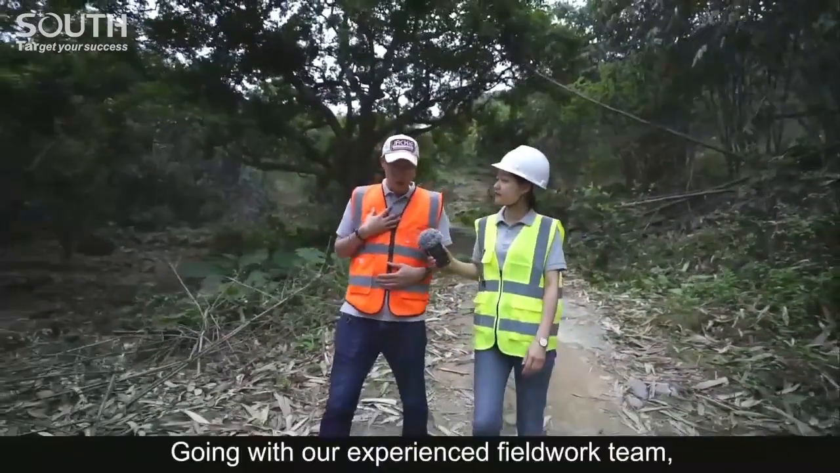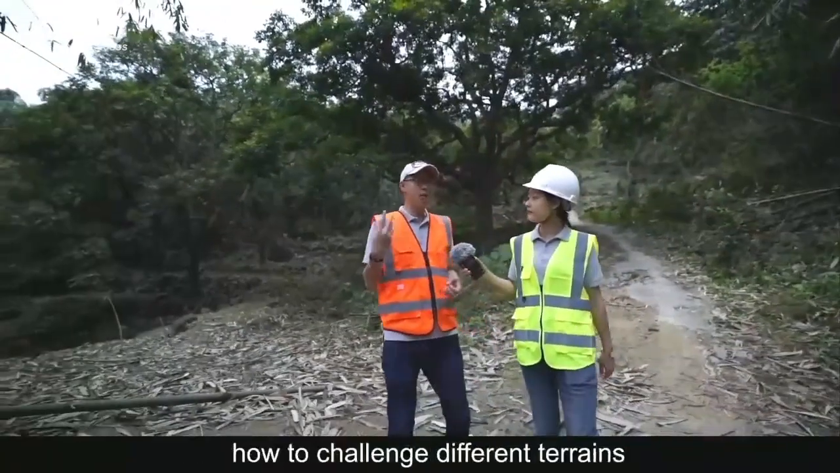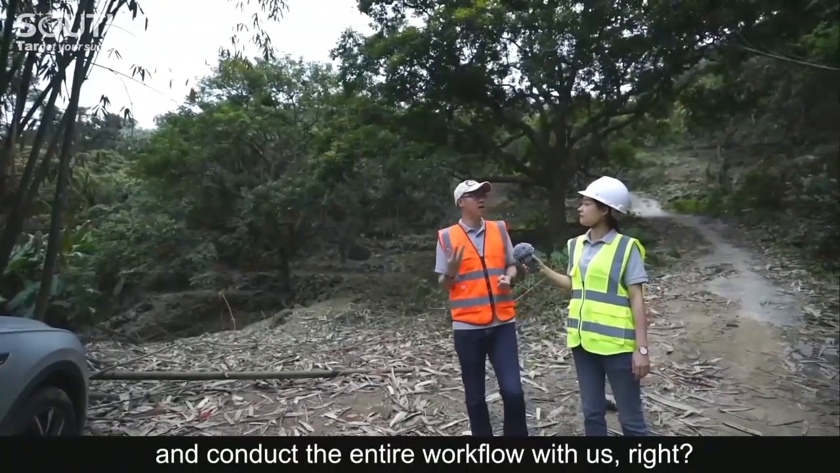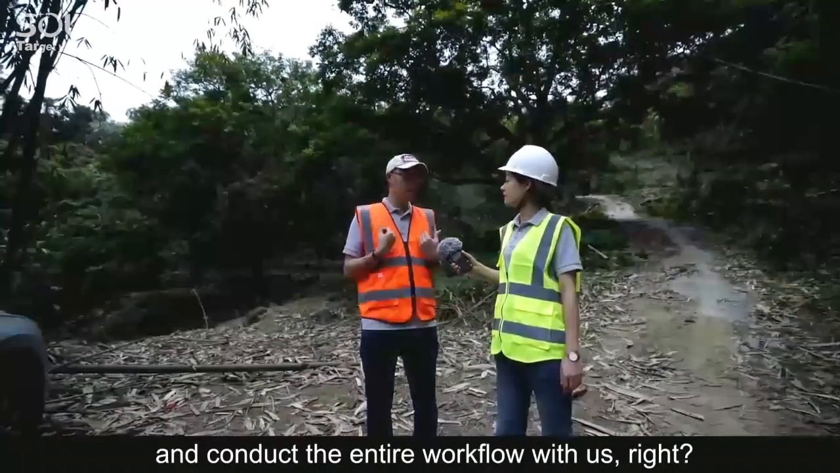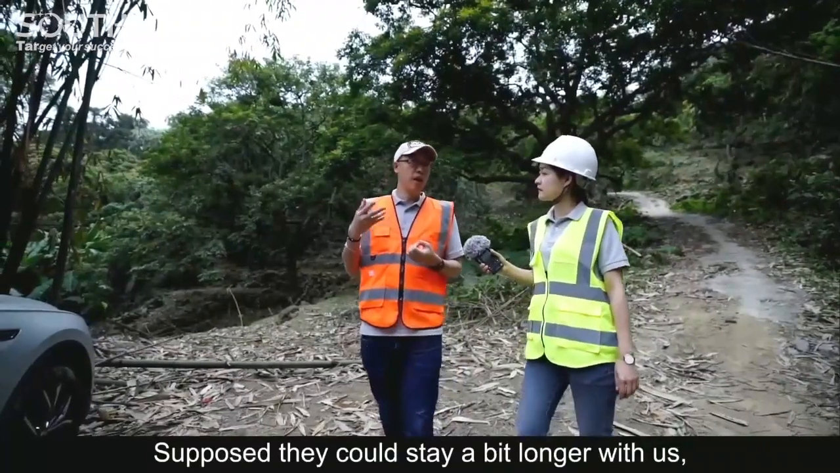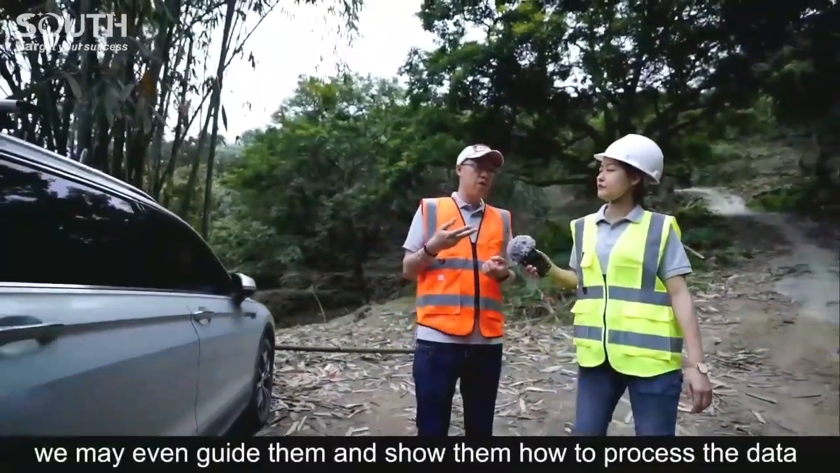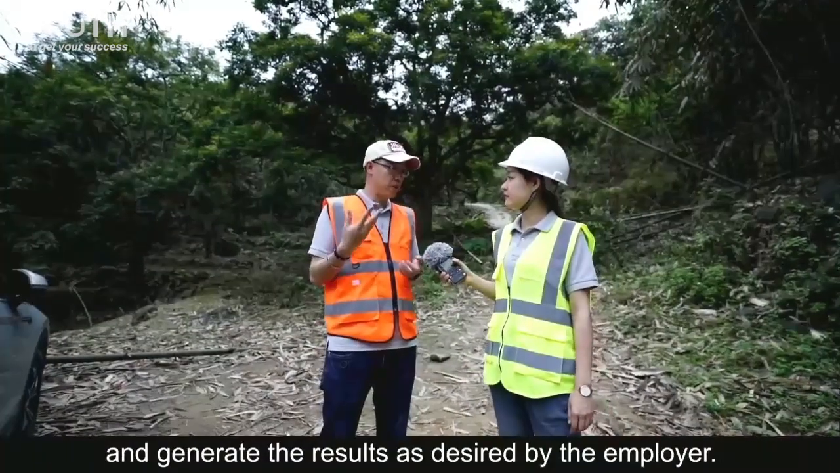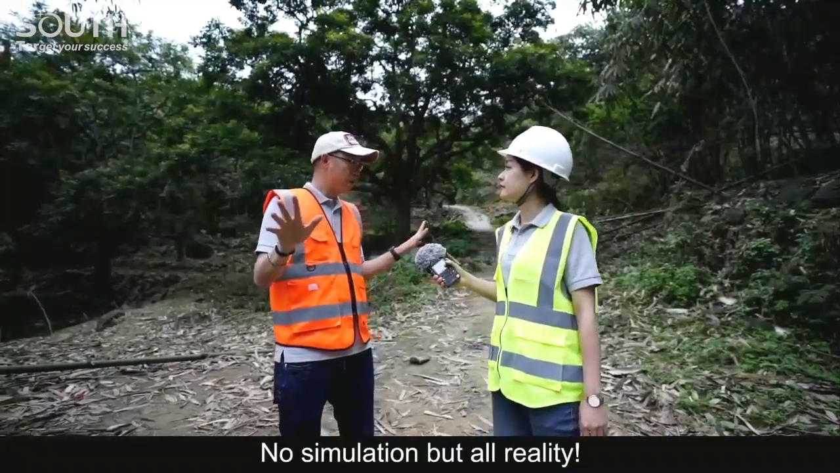And suppose they could stay a bit longer with us, we may even guide them and show them how to process the data and generate the results as desired by the employer. No simulation, but all reality, 100% hardcore. Good. So, is it more practical for them to learn? Yes, it's a good idea, feasible and practical, as we do have plenty of survey services running in the year.